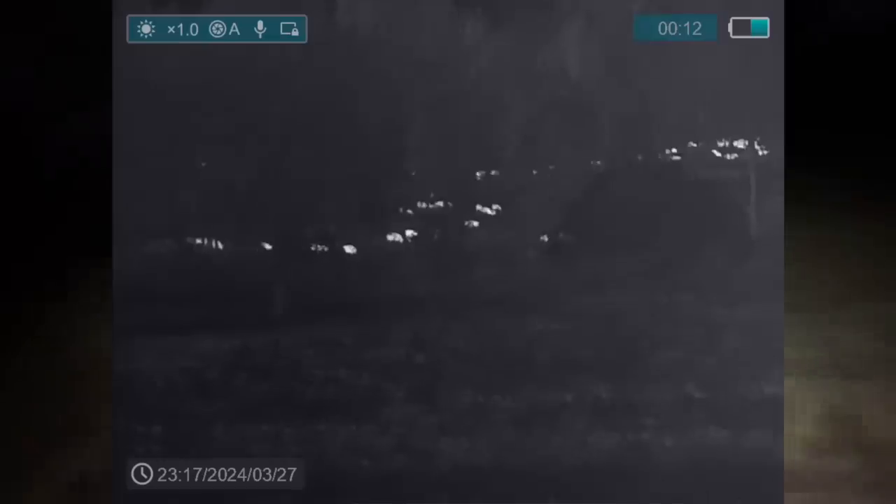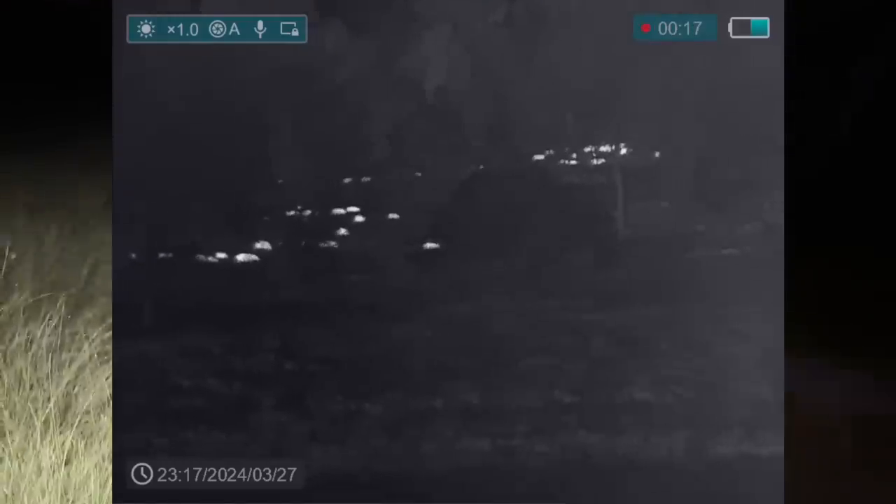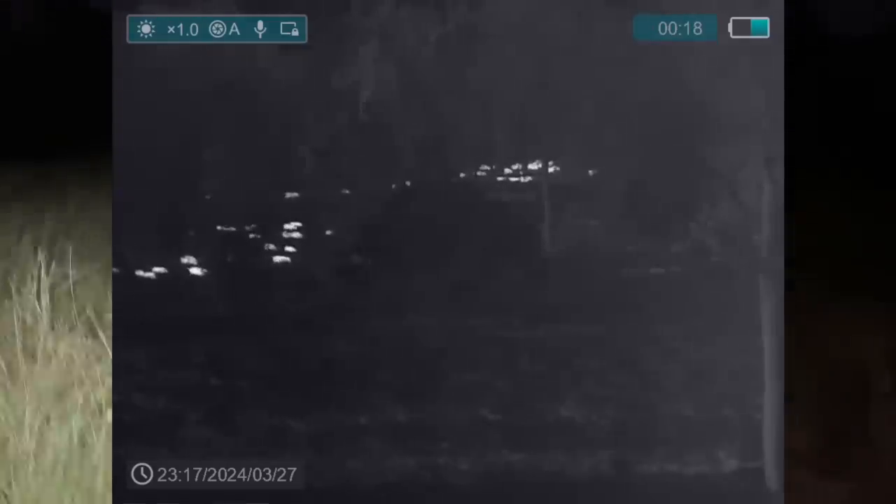We should have got more than that, but it's a bit hard when they start running everywhere. Especially when you've got 2 shooters, you have to be thinking about where the other shooter is and not shooting across them. But that's unreal. I don't think I've ever seen a mob of pigs that big. I guess that concludes the night. It's a good way to finish the night anyway. Still can't believe how many pigs were there.